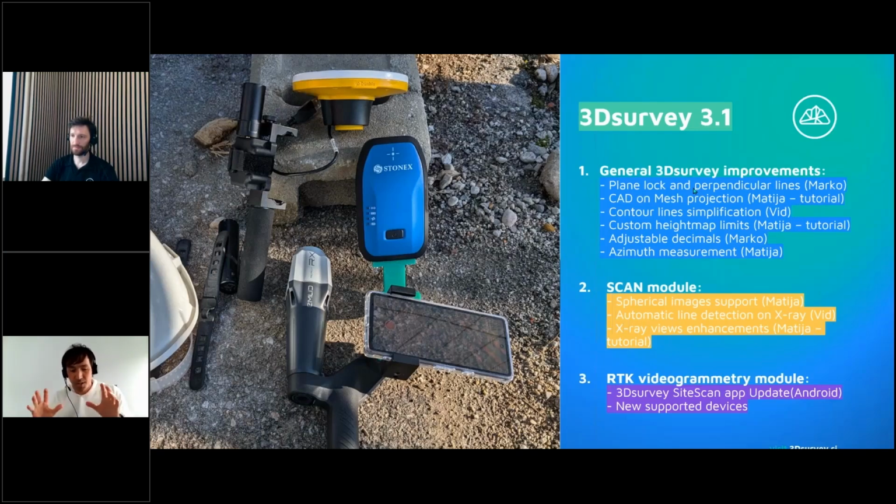It's a top-notch feature in case you have a SLAM device or something like that. Or if you are thinking to buy a SLAM device, Mattia will show you what you can do with this. I can just say that some of 3D survey customers, we know they have it and they're already using it because they were in a beta testing program and they're super satisfied. So Mattia, feel free, take over.